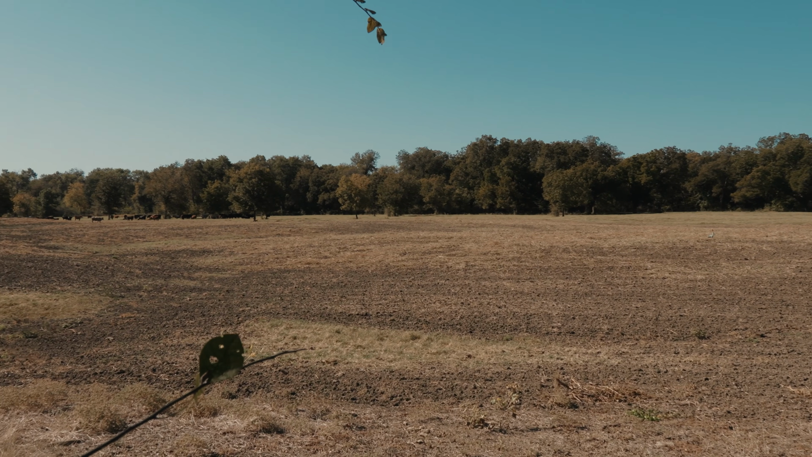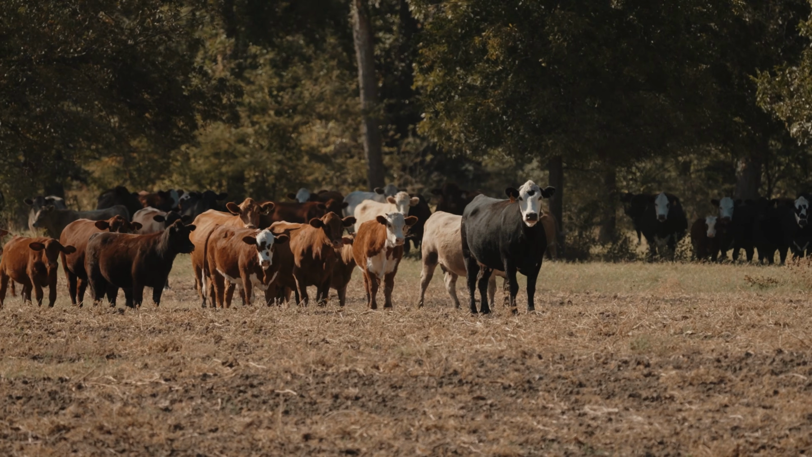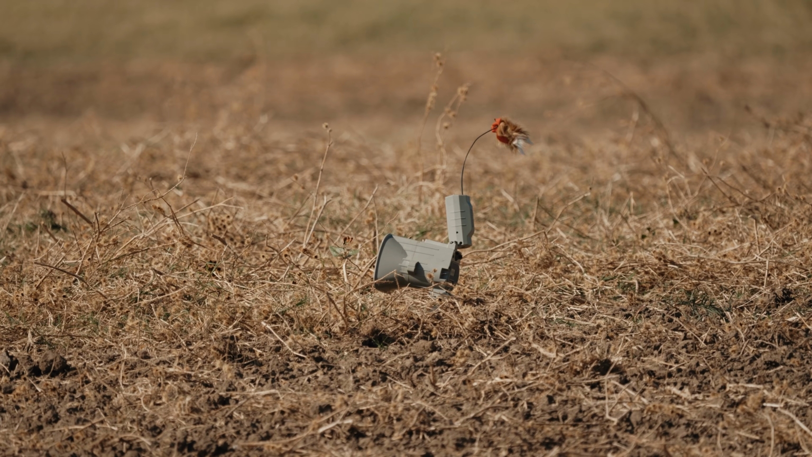Well guys, if you've been coyote hunting very long, you know that there's not much out there that can ruin a stand any quicker than a bunch of cows. And that's exactly what happened on this setup. We had walked in a really long ways to get to this stand, and there's a lot of cows out there, but I feel like they're far enough away that maybe they won't mess up our stand.